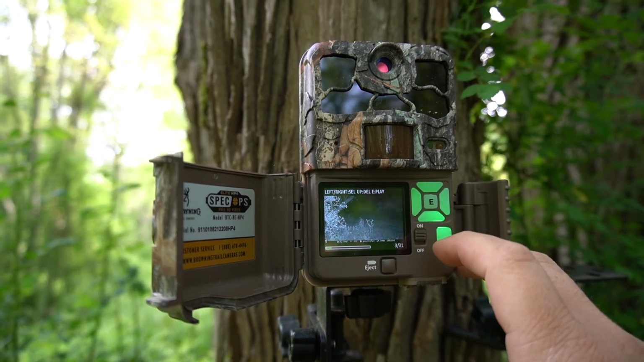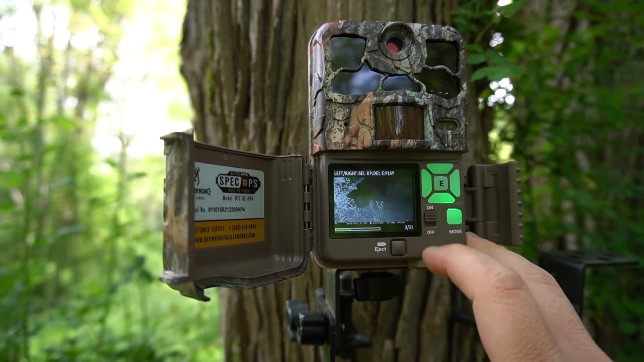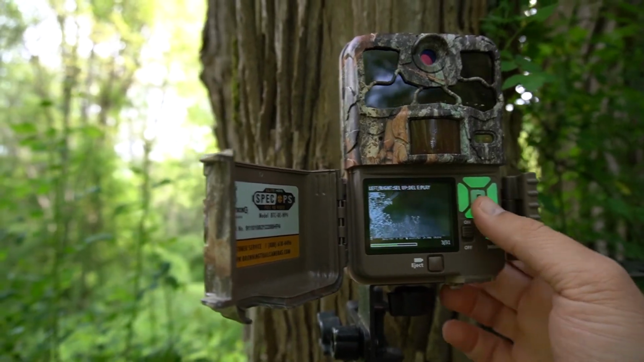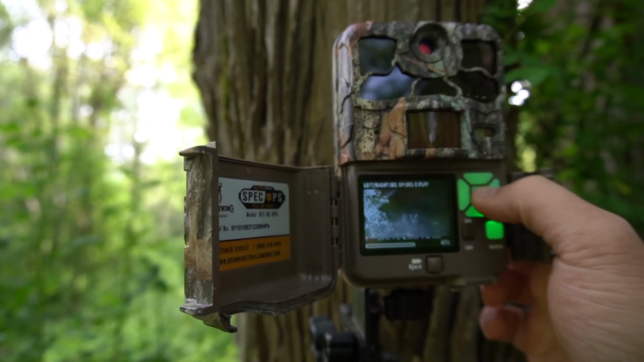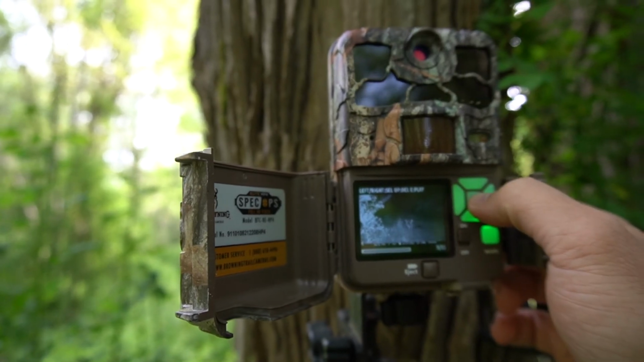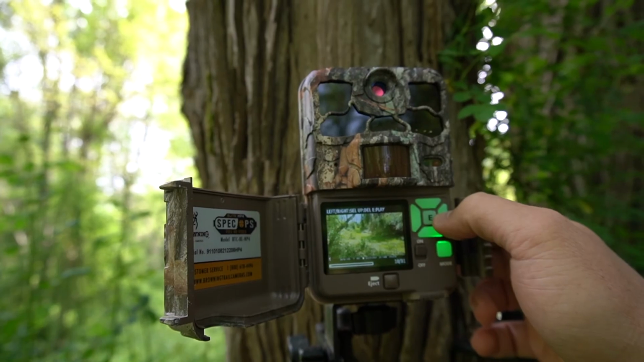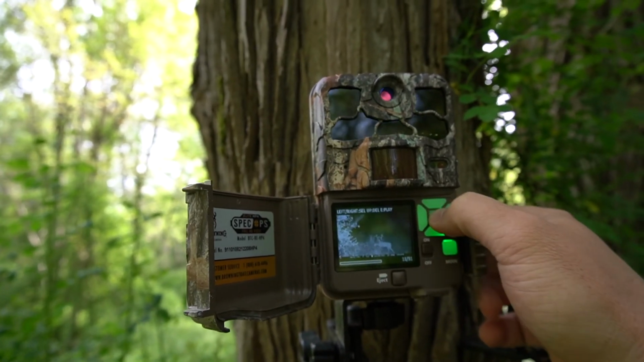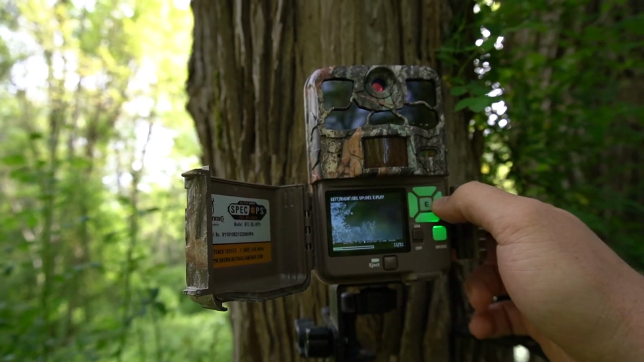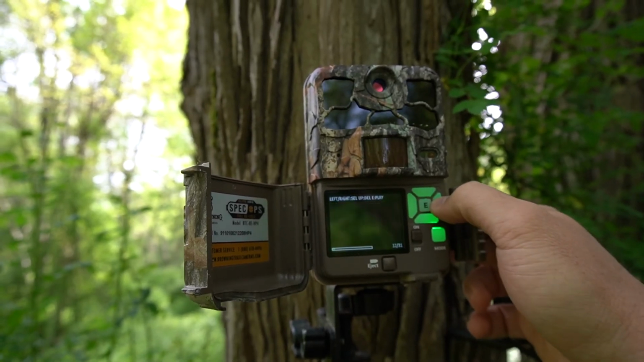And you can also, guys, play your video so you can preview it and see the whole thing right through this viewing screen here, which is pretty cool. See. Looks like a fox or something there. Raccoon. Wind. There we go, there's a deer. At night. Oh, some more deer. More wind.